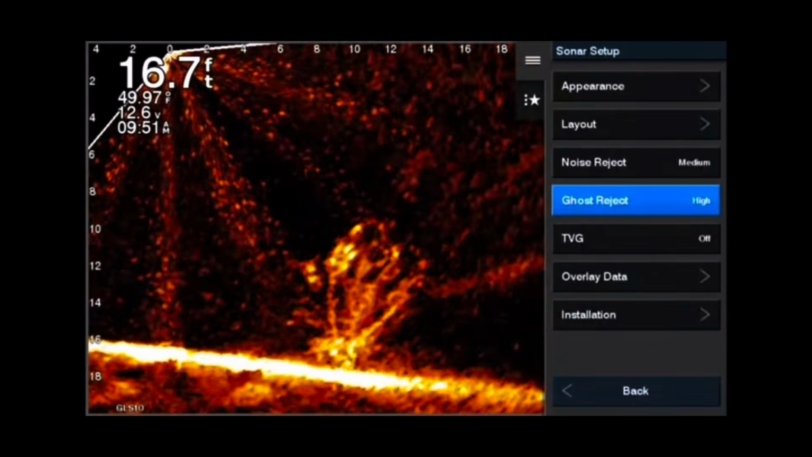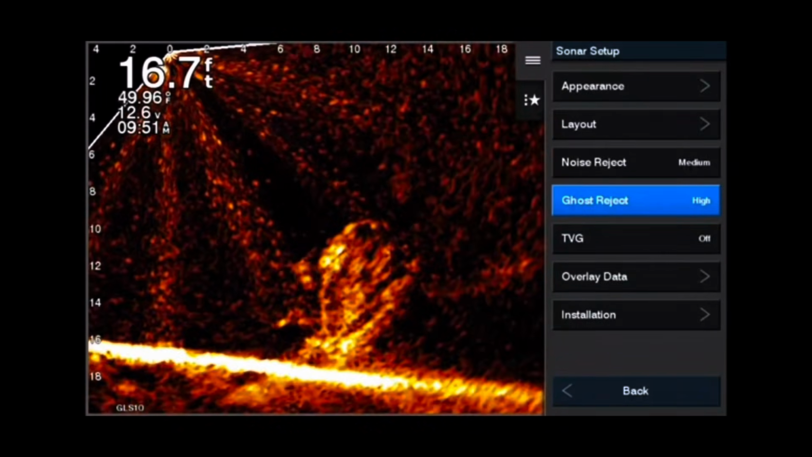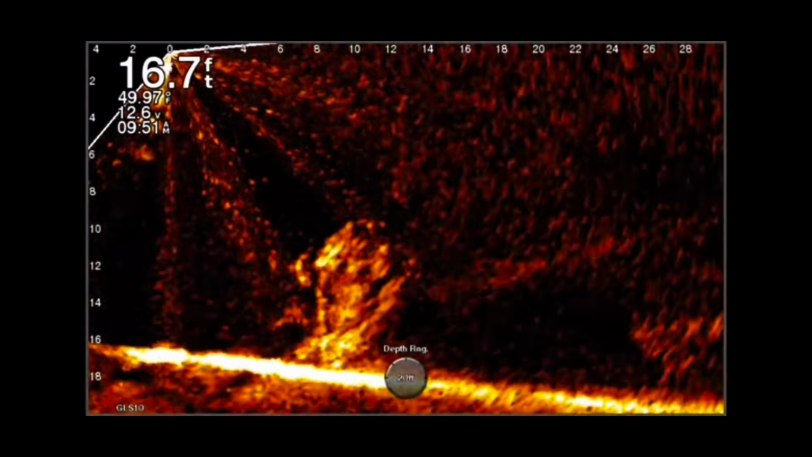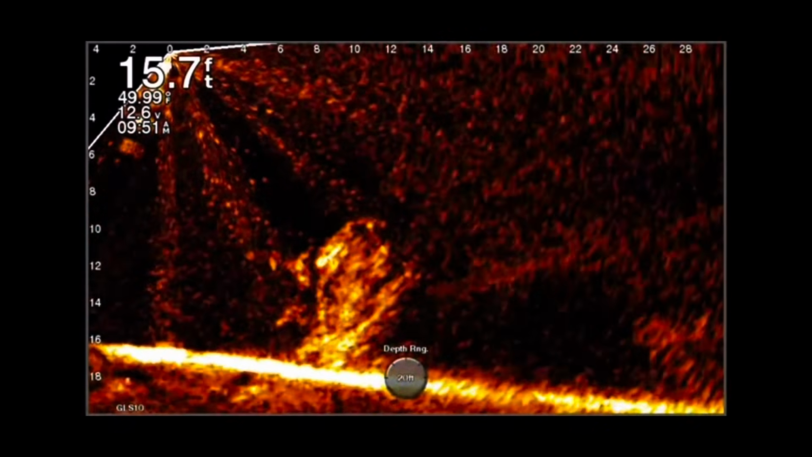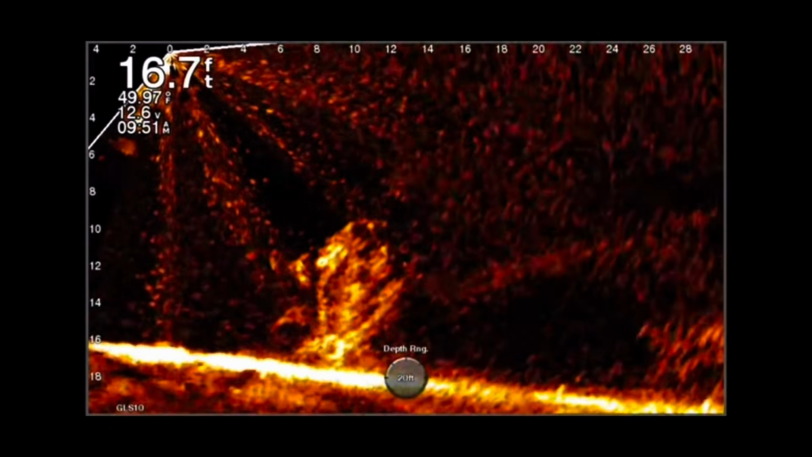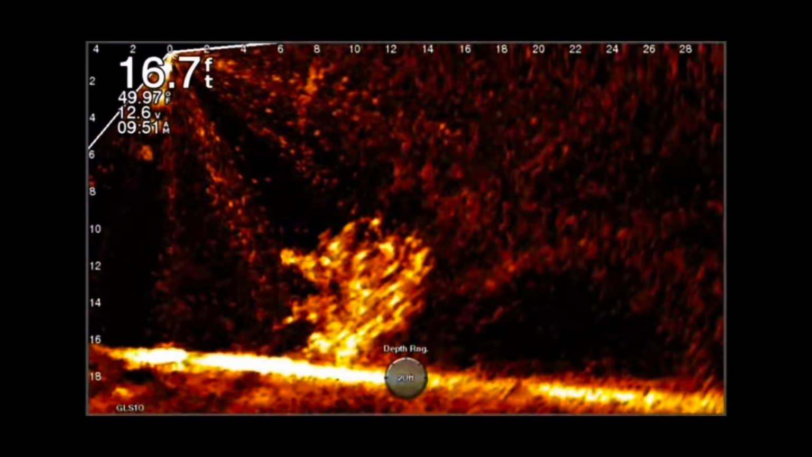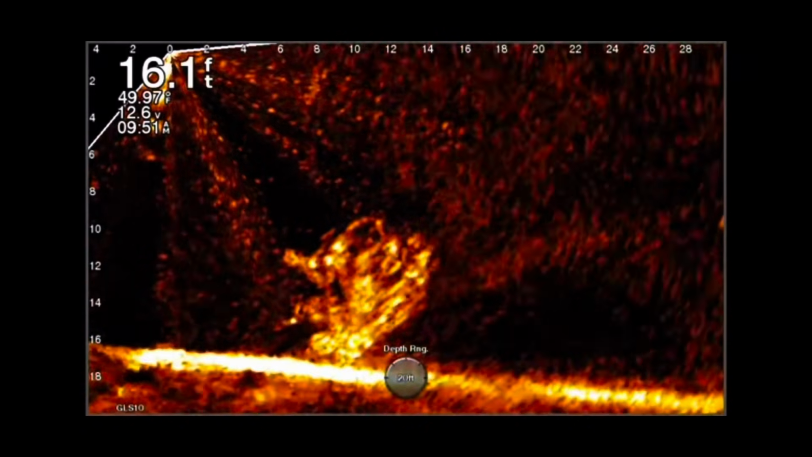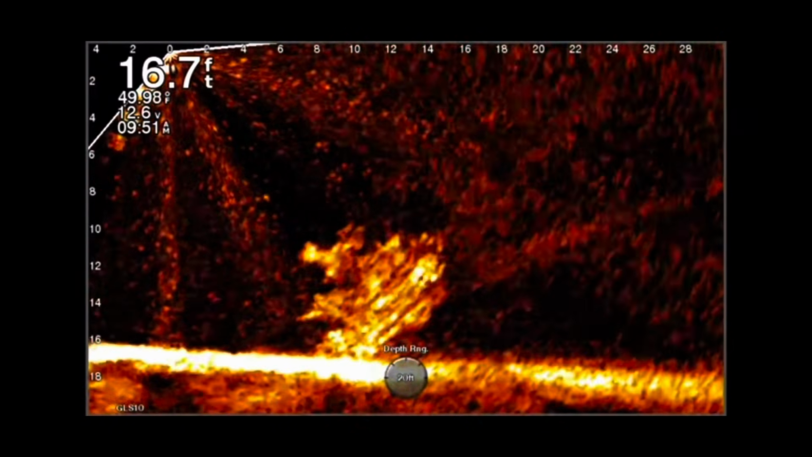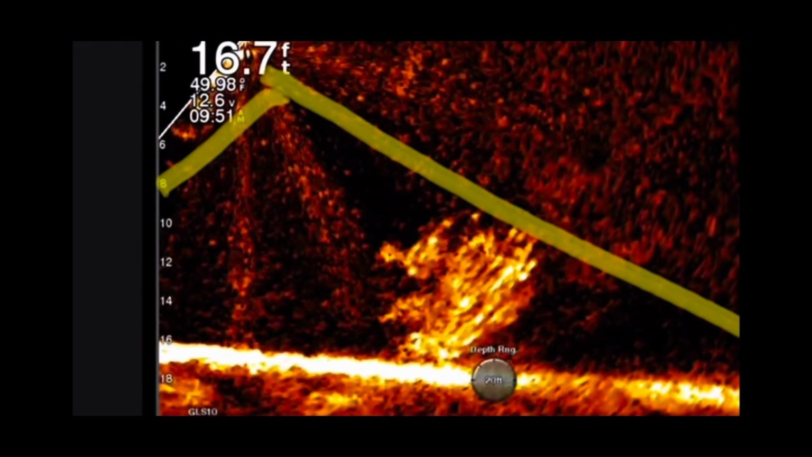what they do is by doing the ghost tree, they're taking some of the power and redirecting it from some of the down beams into more of the out beams, and that is supposed to take it where they're not colliding and creating the ghost tree. What I have found by turning this on is it creates huge voids. As you can see right here, you see the lower part of the beam. And when I say lower part, from about straight under the boat out to about halfway. See how it's black there?